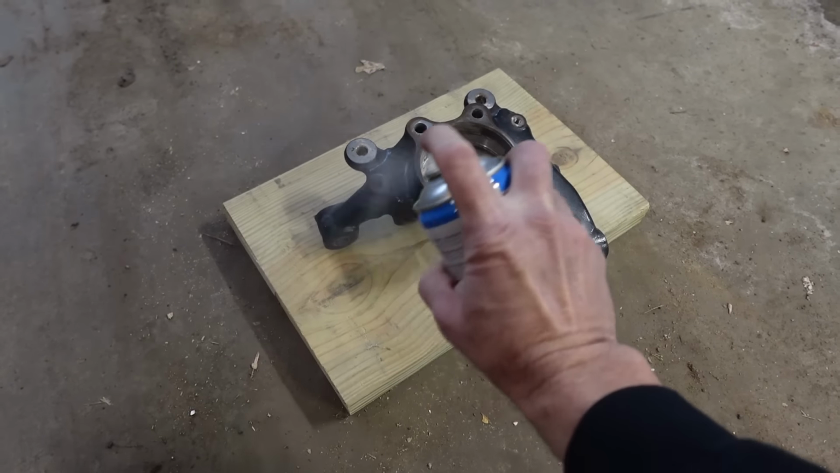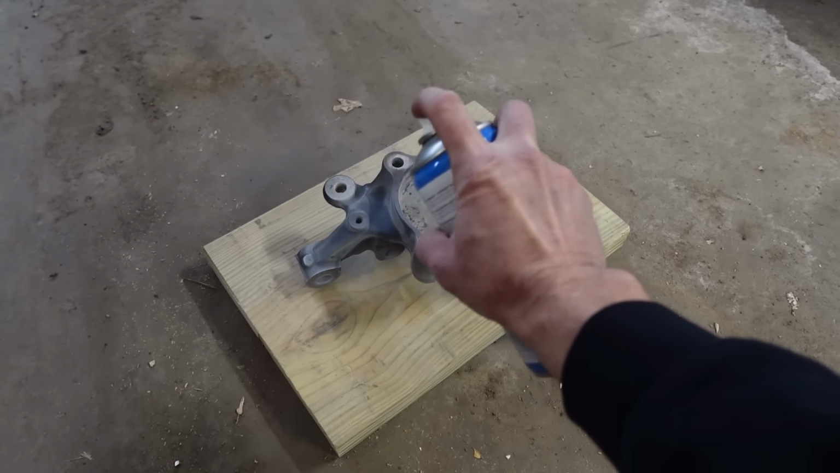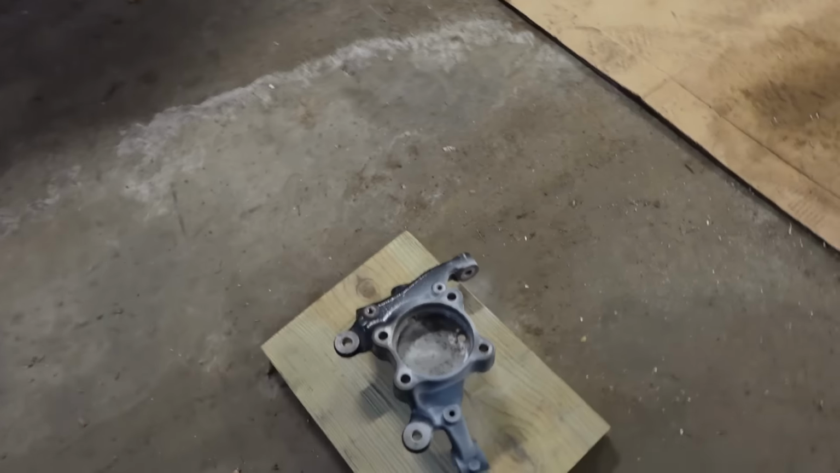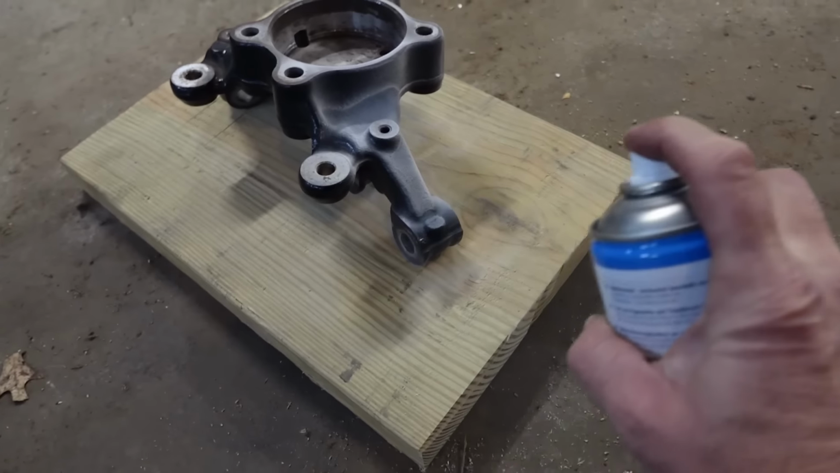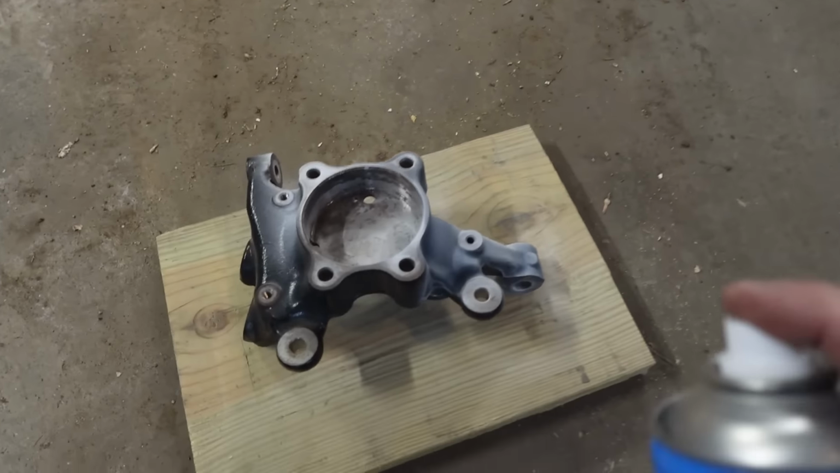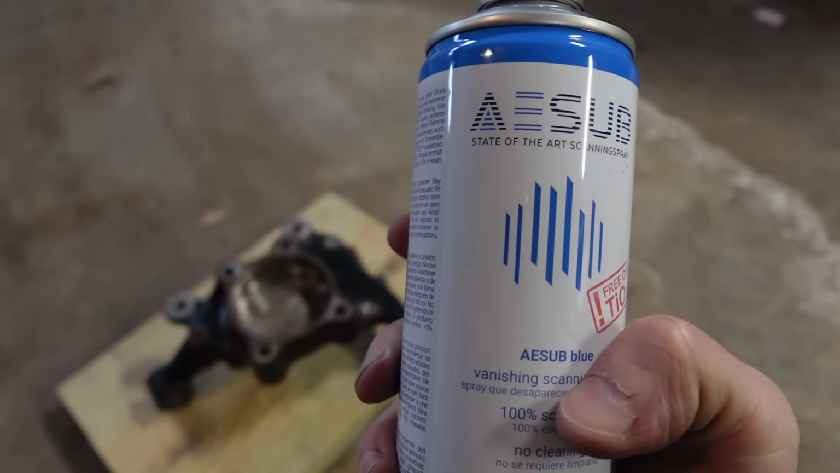Next up, it was time to try out the structured light scanning. This technique basically uses the geometry of the part itself for tracking, but it's a little more touchy to surface finish, like it doesn't like shiny or black things. And so what you do is you spray it with this scanning spray, which basically turns white to kind of